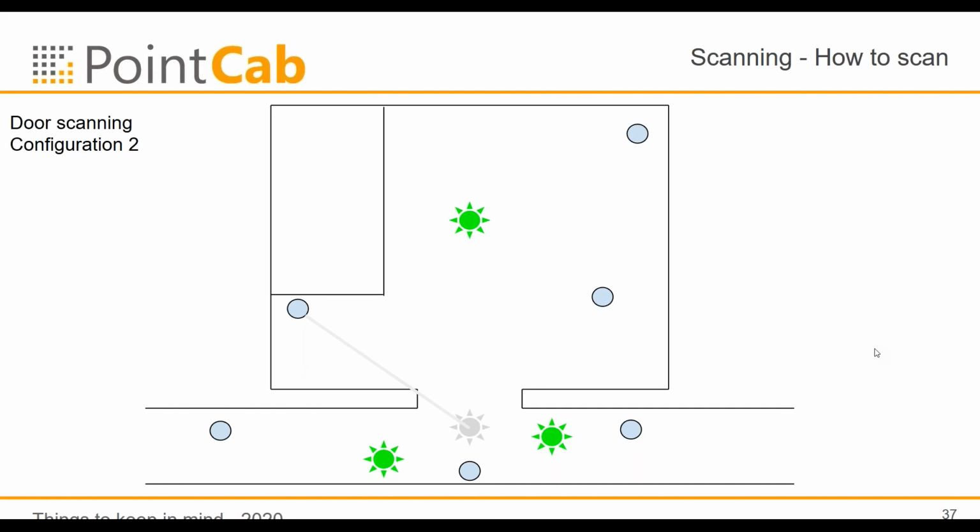So there is no maximum distance we can say. It depends on your project and of course how large your space is and how much time you have for scanning and what point density you want to have on your object.